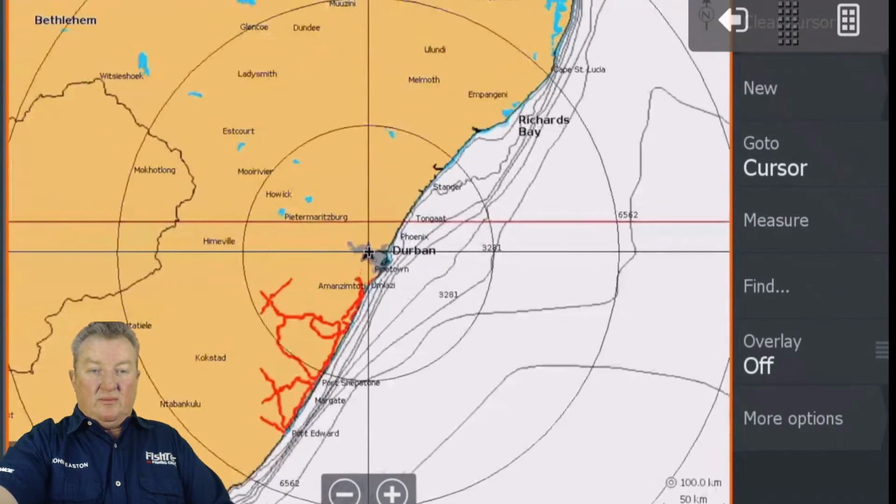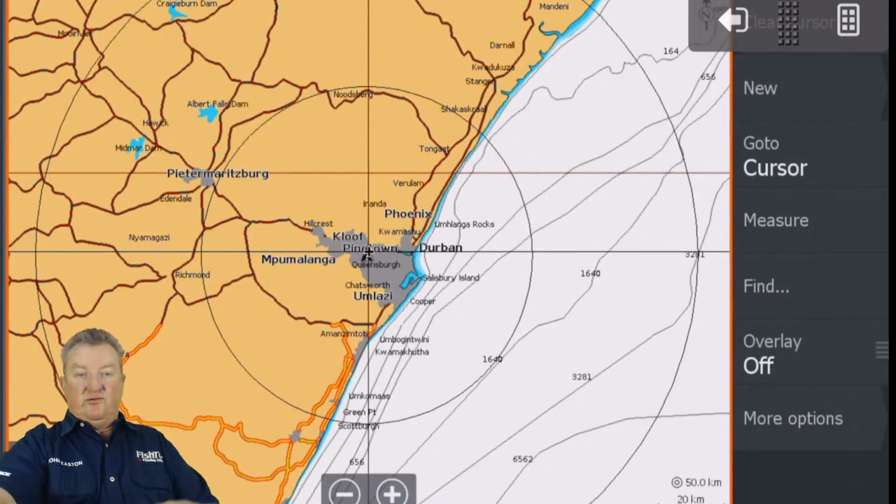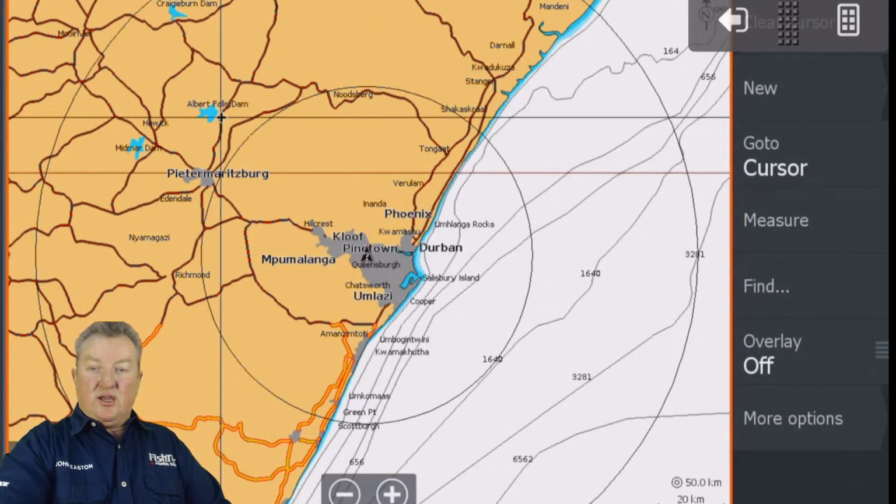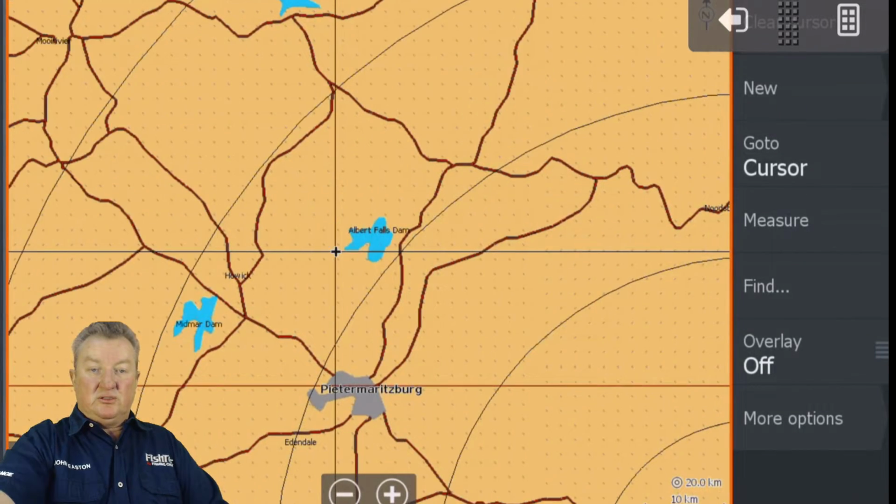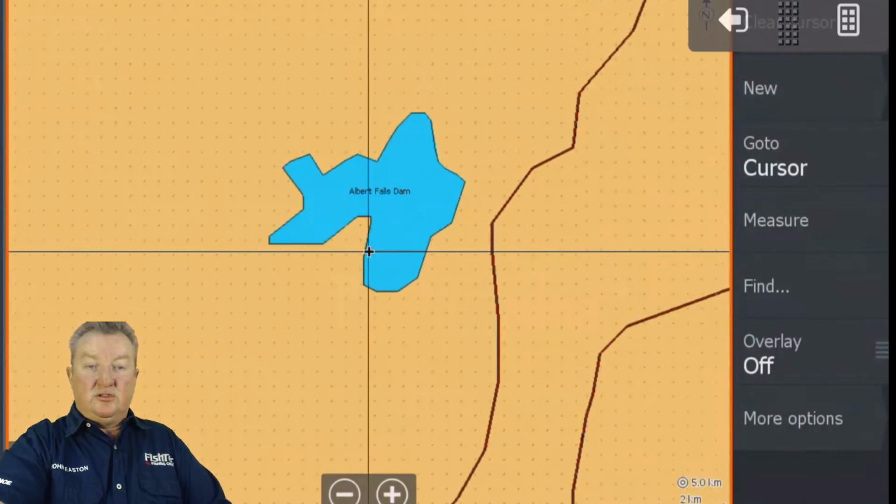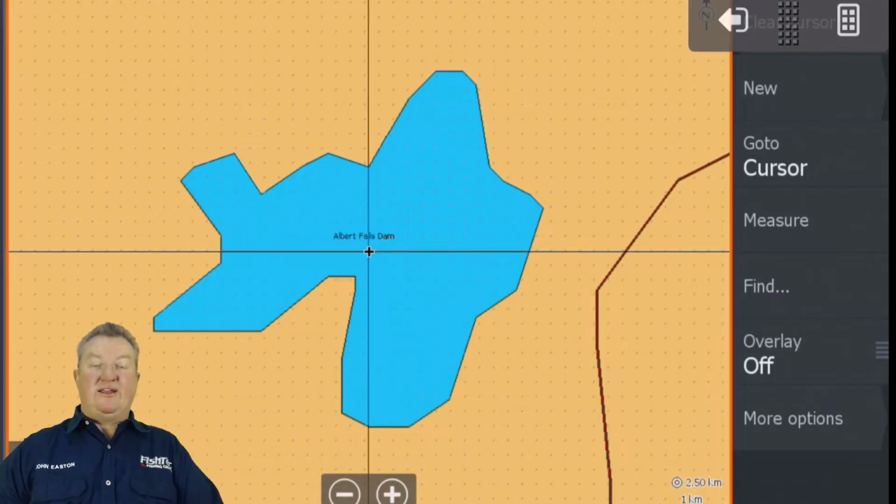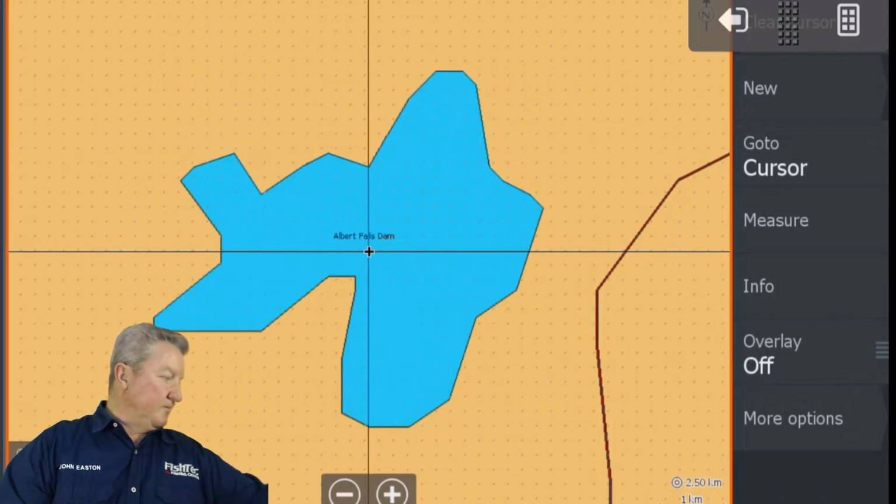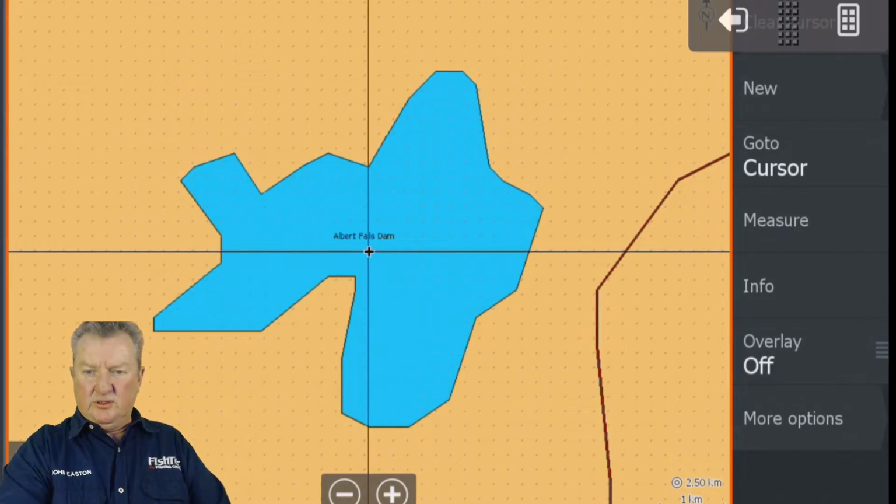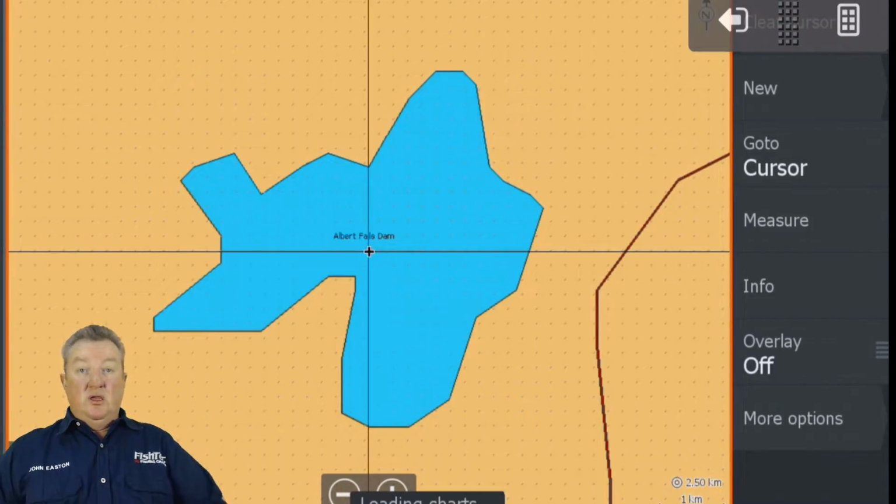Guys, remember I was talking about Albert Falls. Albert Falls is out here, sort of west of Durban. There's our Albert Falls over there. As you can see, we've got our Navionics built-in chart here, which just goes to a blue splatter. Let's take this Driekoppies chart out, and we're going to put in Albert Falls. I'm not finished with this update, so please be patient.